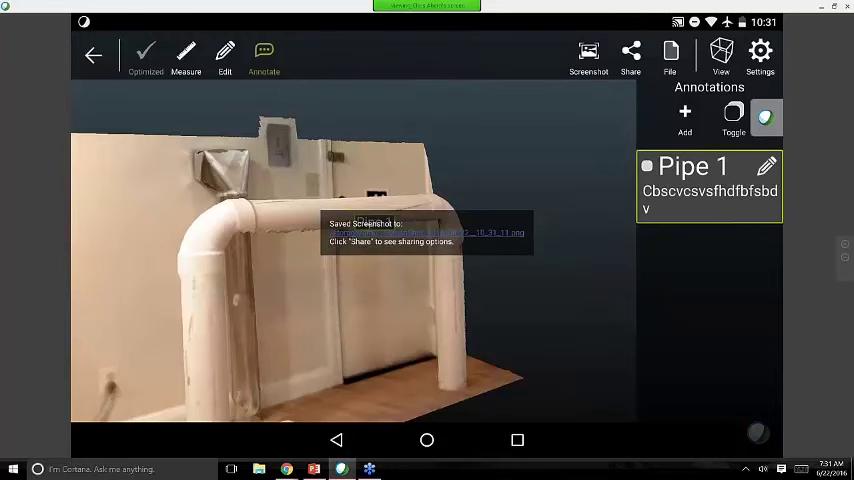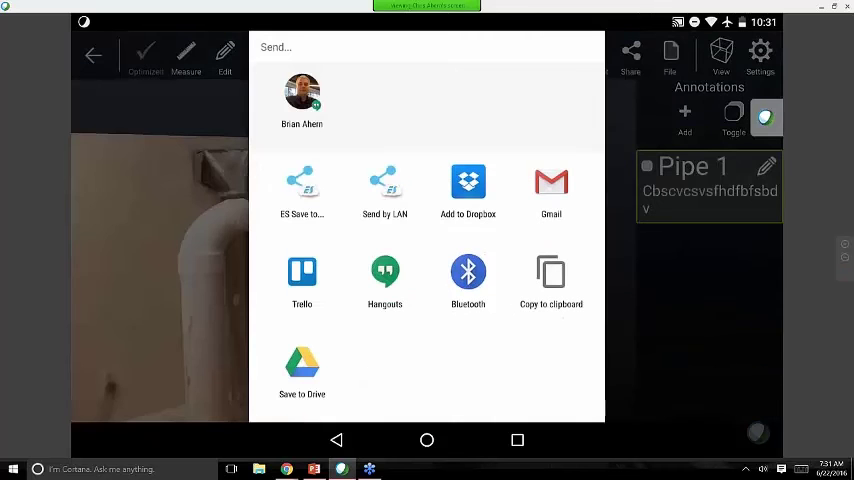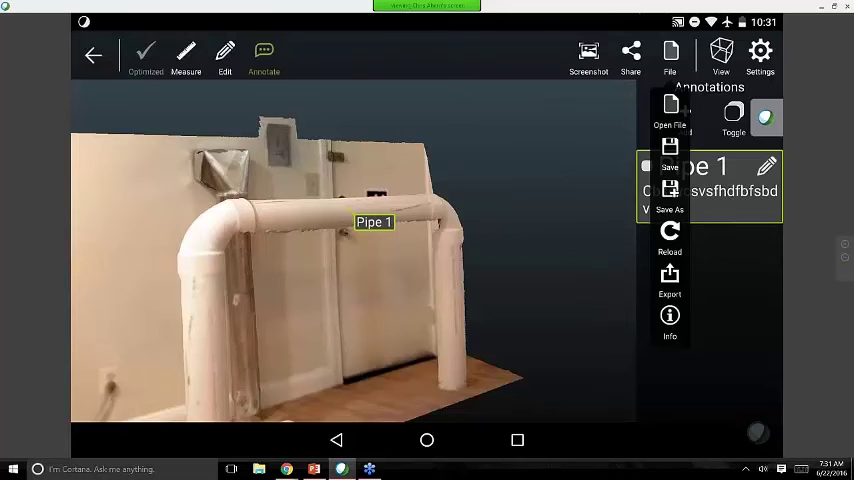So next you go to the Share button, and it gives you the option to share your last screenshot, all screenshots, or the DP file, which is of course what we want to be sharing now as I send that over to Greg for use in LFM. So I'm going to use, actually one thing you always want to do first is save your file, so I'm going to hit Save.